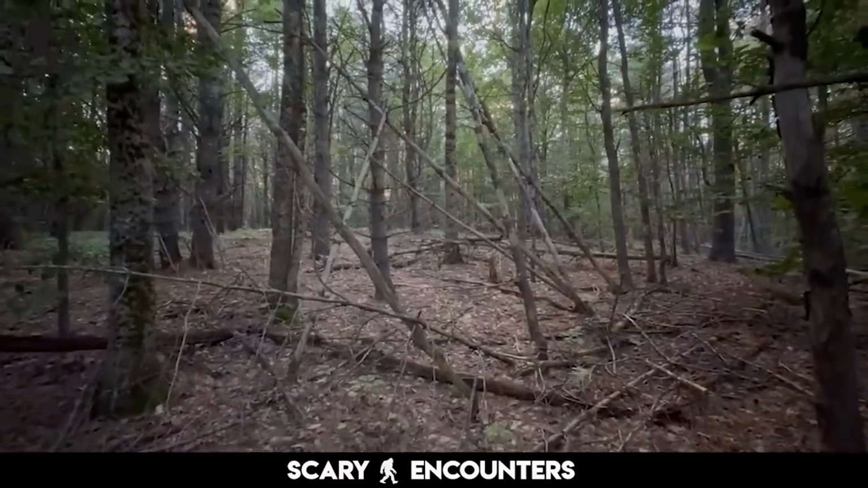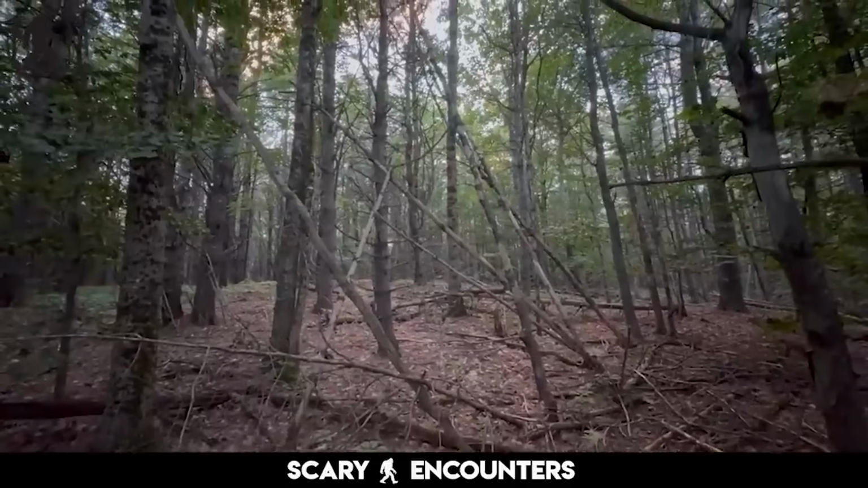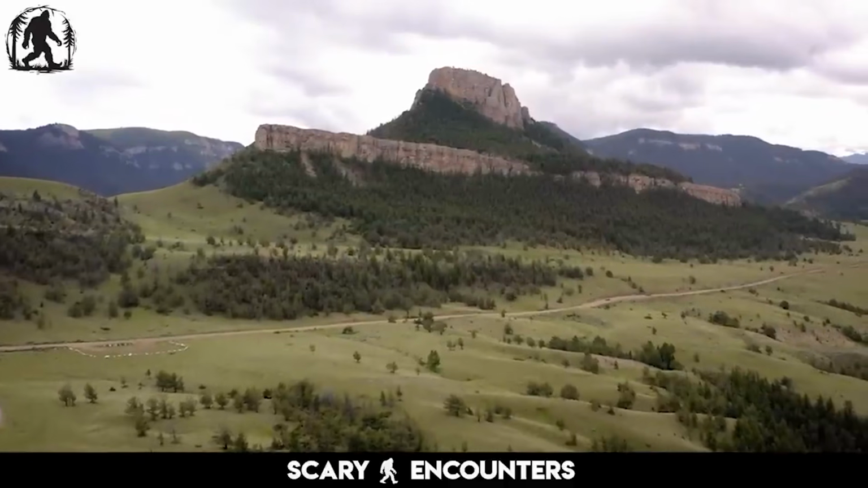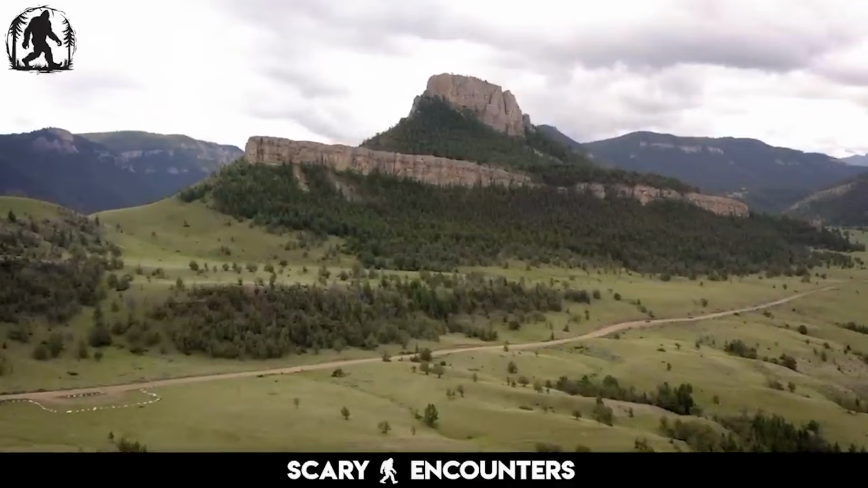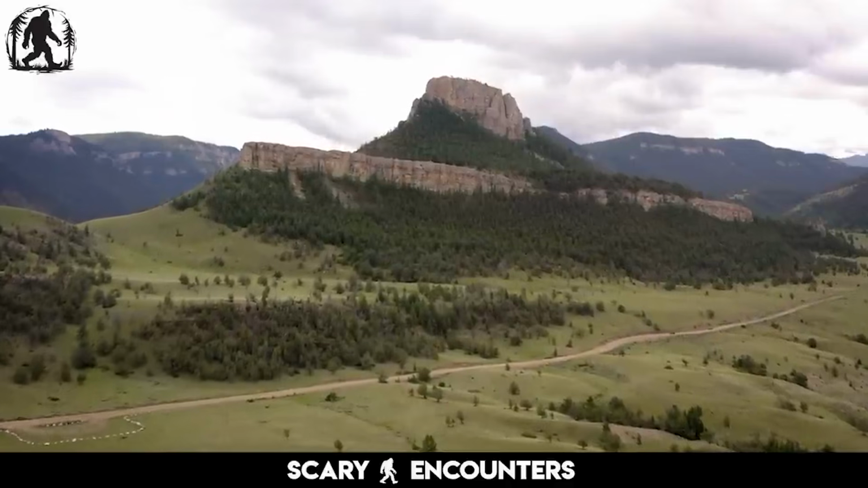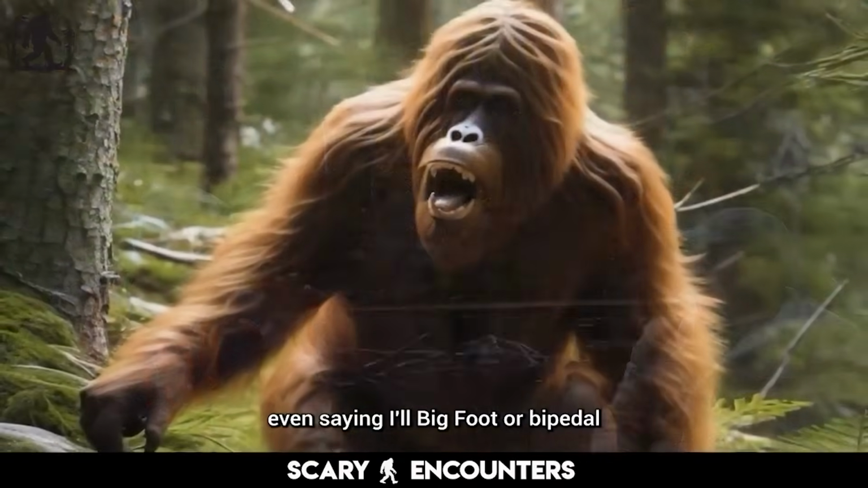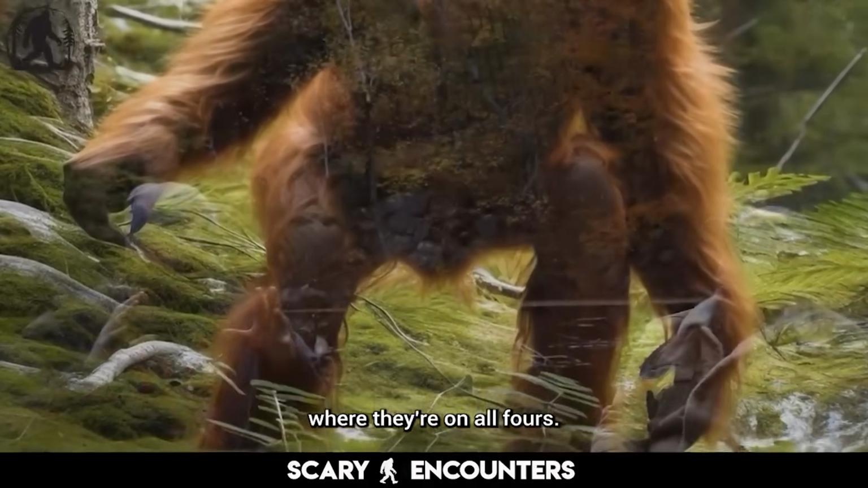The idea of a massive creature surviving in this region seems more possible when considering the vastness of the wilderness. Looking west from Mount Kineo, the land stretches out for miles, an unbroken expanse leading toward Pittston Farm. So if you were a 10-foot tall, intelligent, bipedal creature, and I'm not even saying all Bigfoot are bipedal, because there's plenty of sightings where they're on all fours.